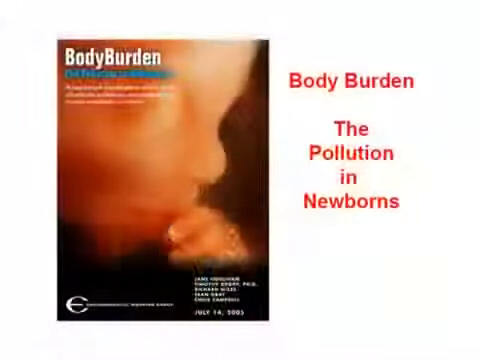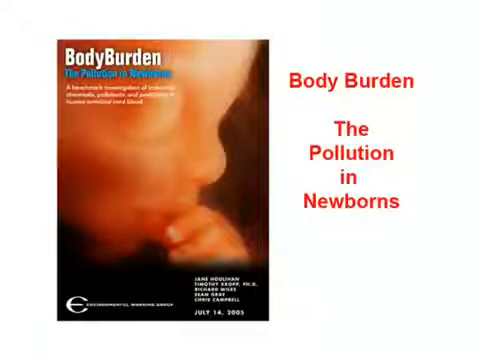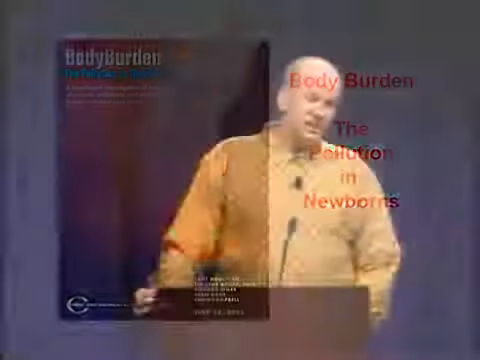Body burden. This is the big one. 10 randomly picked umbilical cords in the U.S. 100% toxicity ratio. And guess what? Fetuses can't protect themselves because they don't have an immune system. They have no ways of protecting themselves. My medical professionals say this: they will be in a 911 crisis from conception.